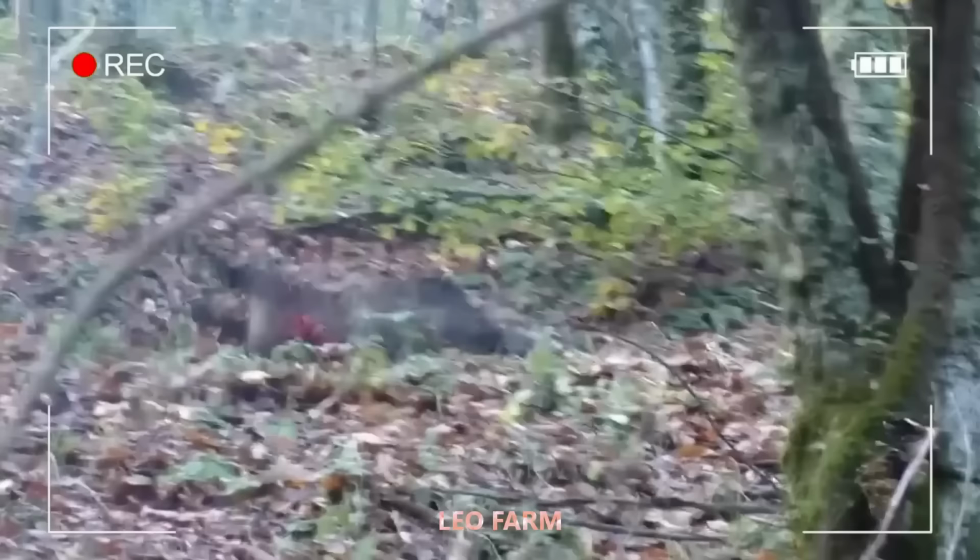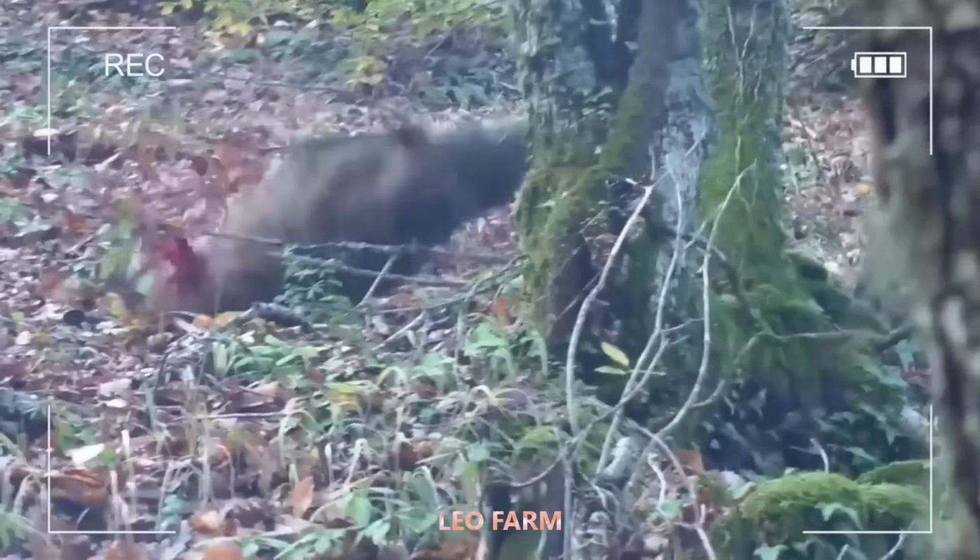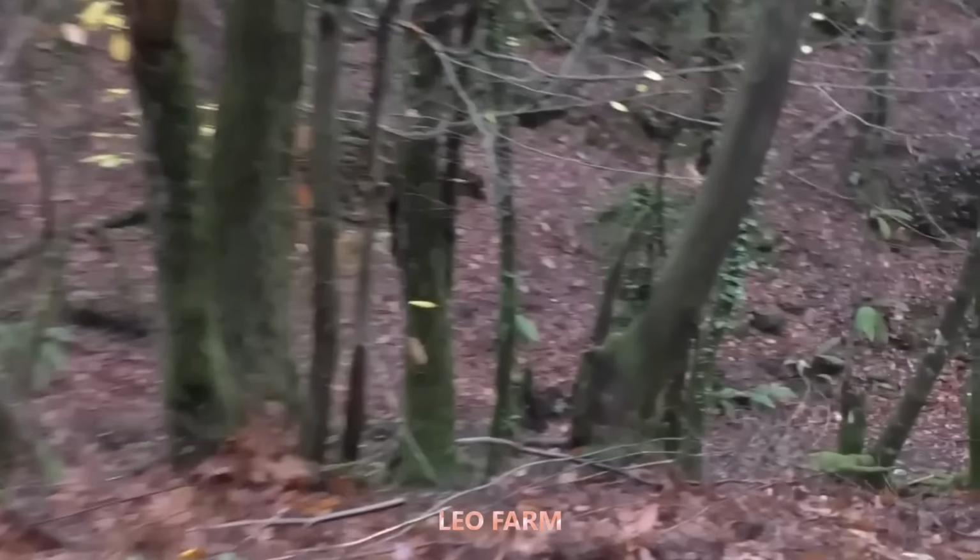Perfect! We've given it our all. This was a fantastic display of teamwork. Exactly what's needed in a hunt like this.